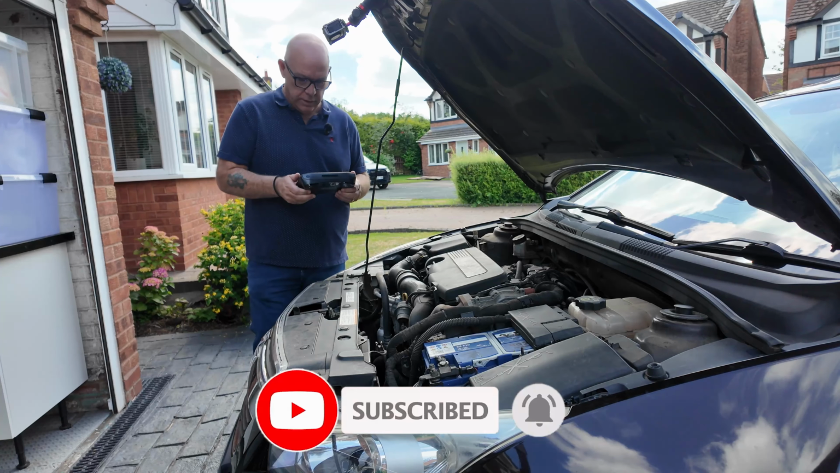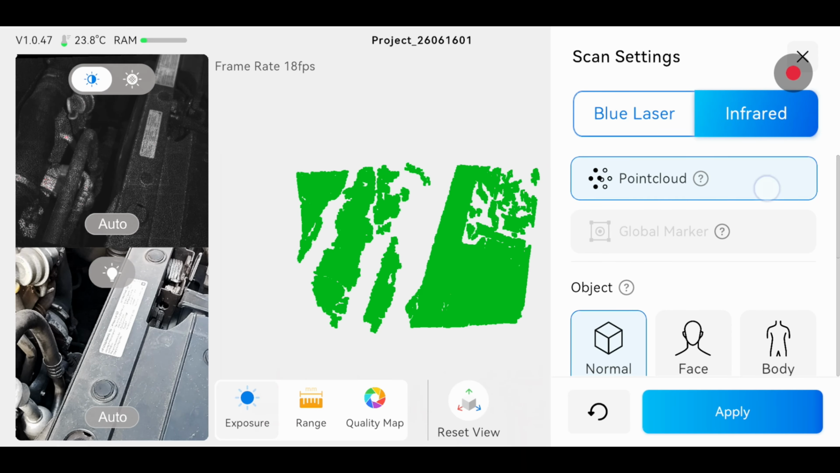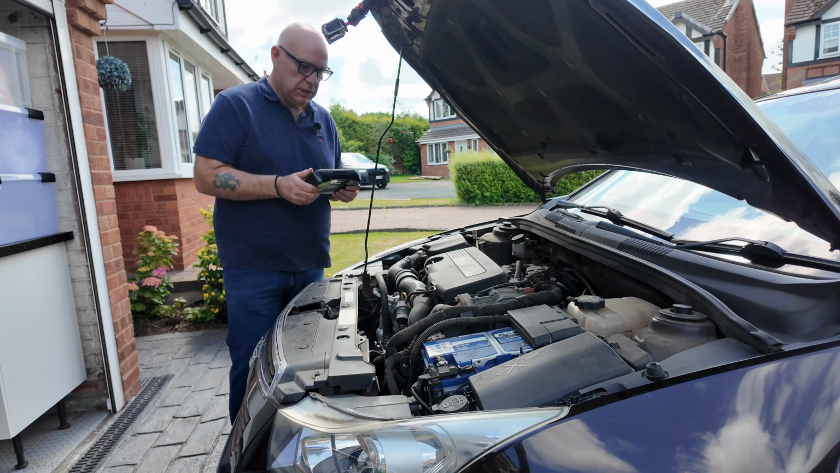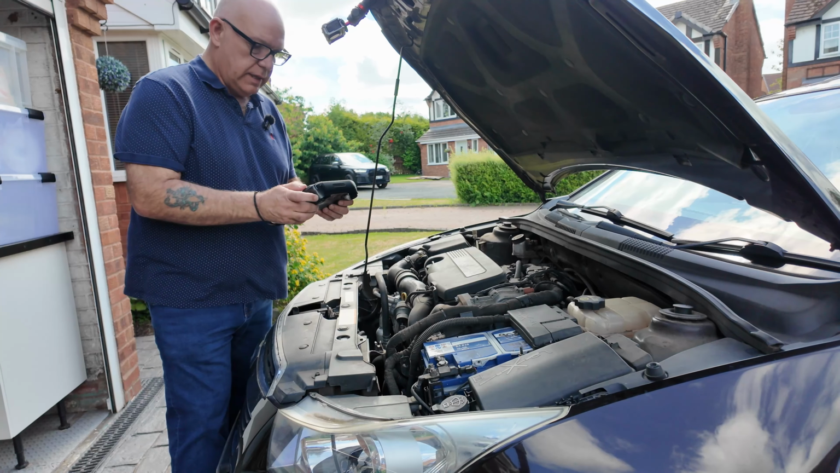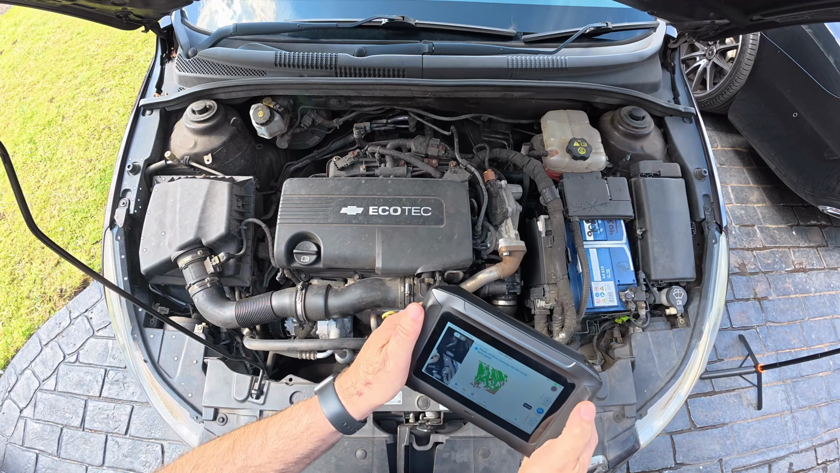Okay then, let's get this show on the road. First of all, I'll go to New Project, Settings, I'm going to go to Infrared, Point Cloud, Normal Mode, Large and Geometry. Now then, when I start a scan like this, I always try and start somewhere which is feature rich. So if we go to that bit there to start with, and press Start, let's see what we got. Let's just start building it up now.